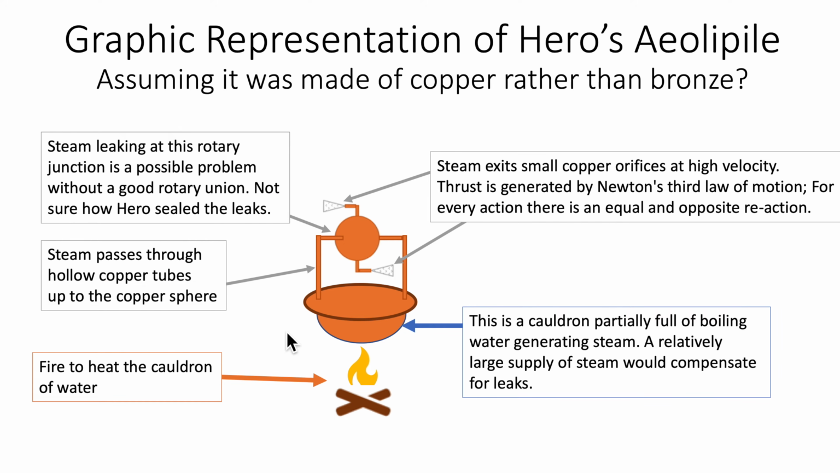This is a graphic representation of Hero's steam engine. Basically what you've got is a cauldron, probably made out of copper or bronze. I'm assuming it was copper for this. A couple of hollow tubes going up to a hollow copper sphere with some small copper tubes and small orifices pointing in different directions like this.